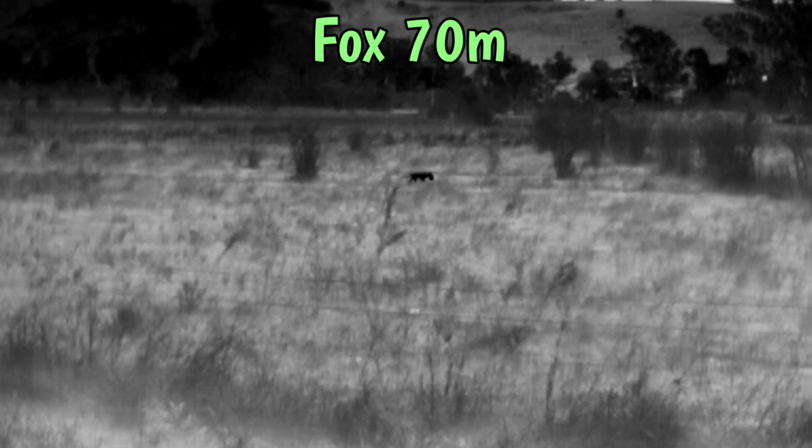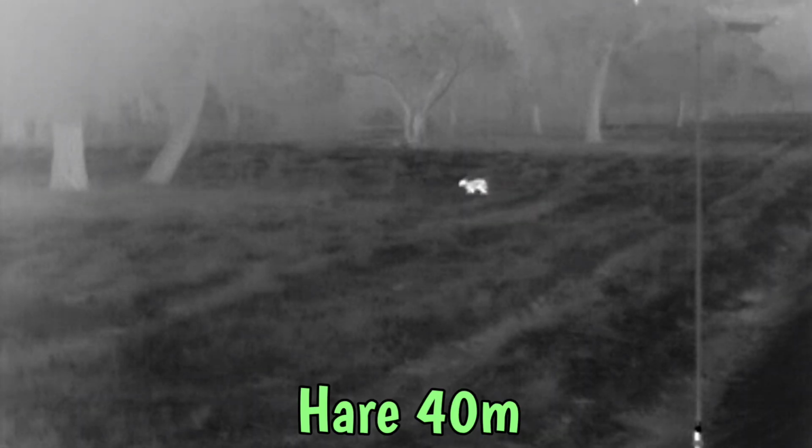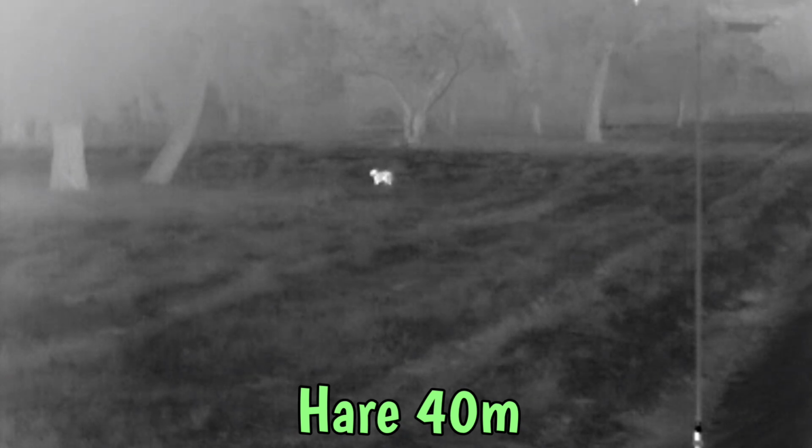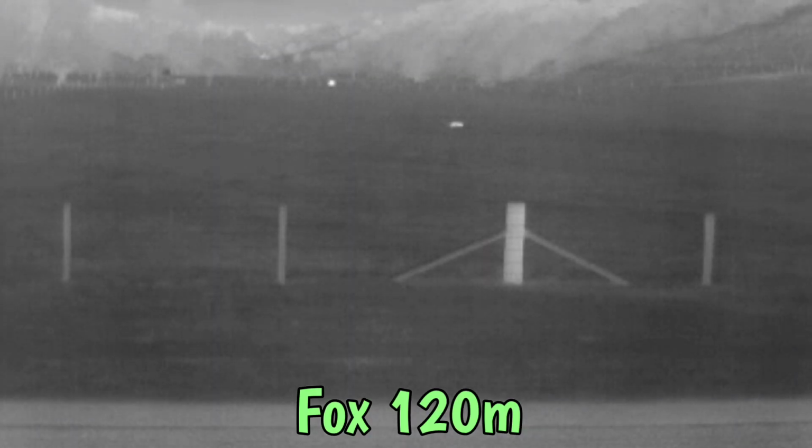The Scout does come with onboard recording. You have the option of letting it loop in the background and continually record, or you can override that by pushing the record button and manually recording a specific event. You can turn the background recording off. All manually recorded events download automatically to the device which you're displaying it on.